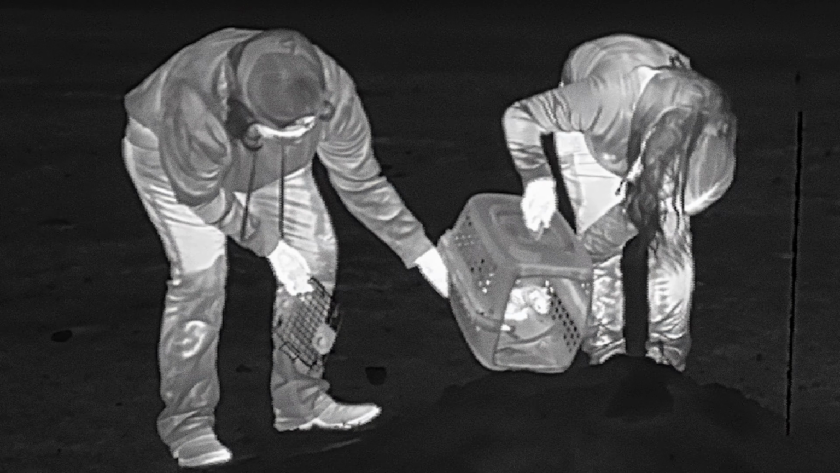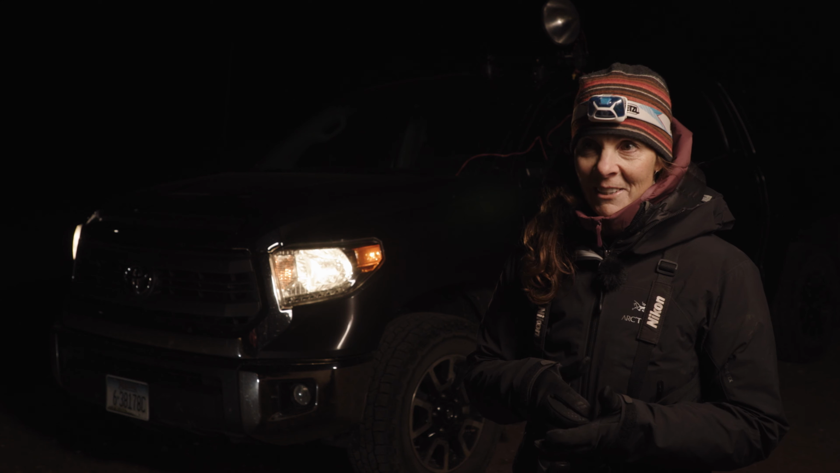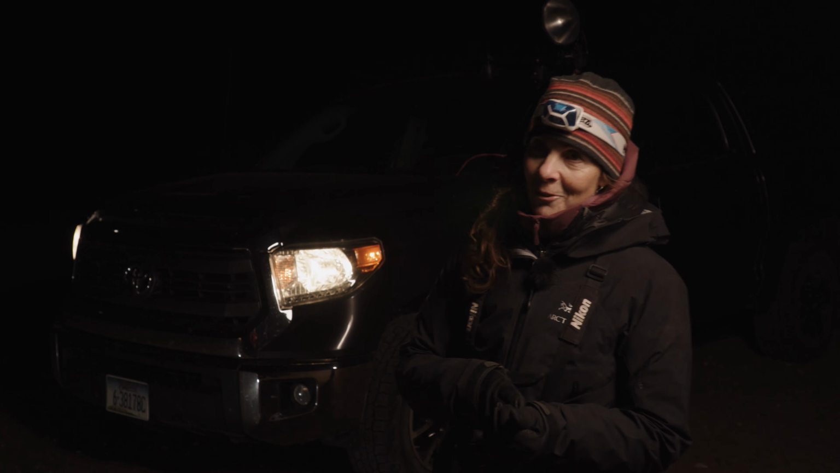What's exciting is that the ferrets that we were trapping are looking very healthy. So we've got good reproduction into the system this year, and the animals we're trapping are in great shape, in good health, and it's always a win to be able to send them back out with a level of protection from sylvatic plague and canine distemper. It's an incredible honor to be working with the tribes of Fort Belknap to return this endangered species to the prairie.